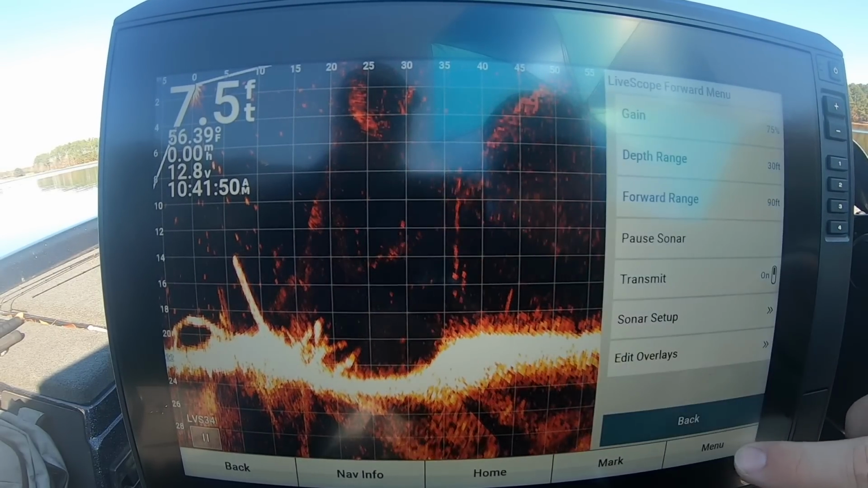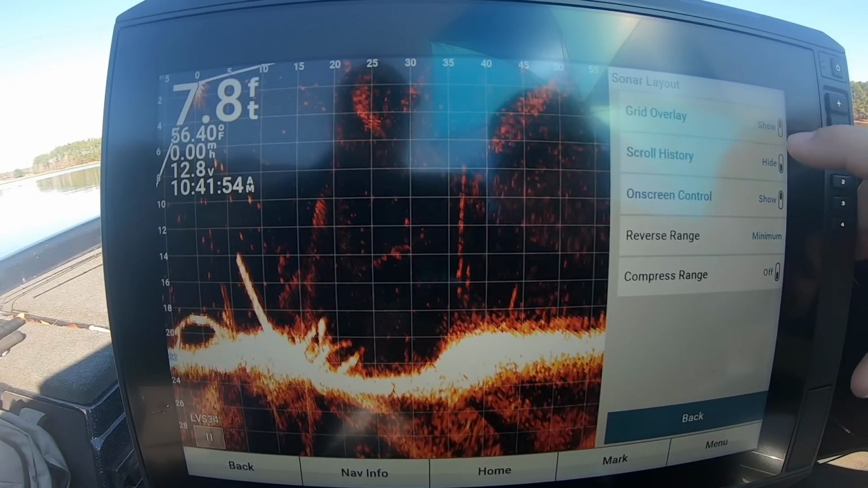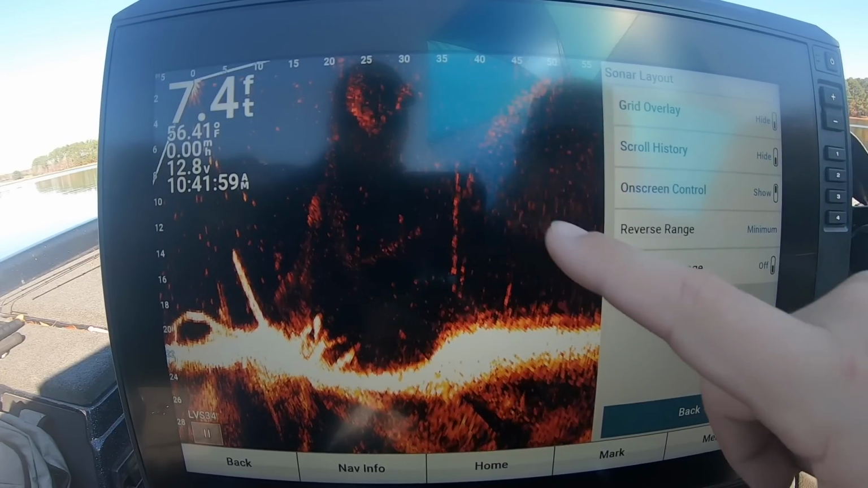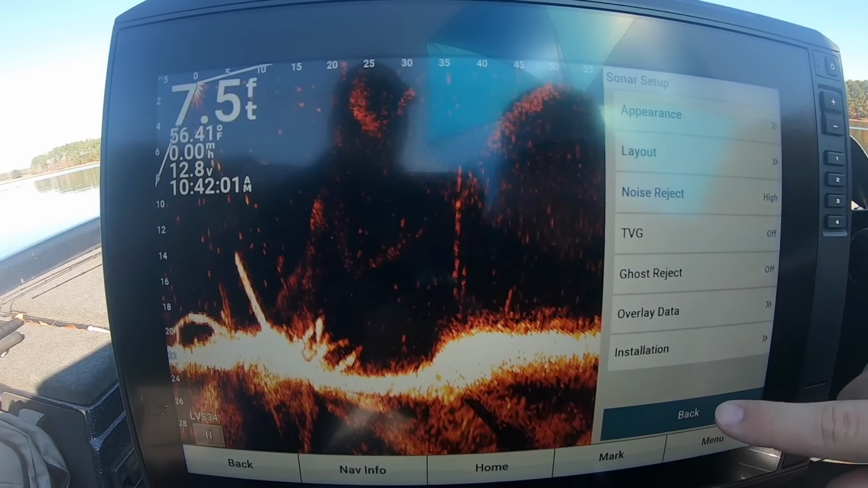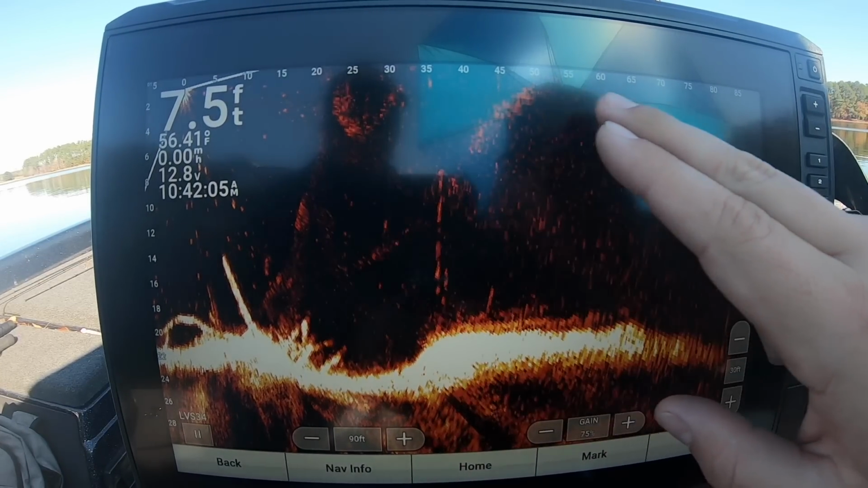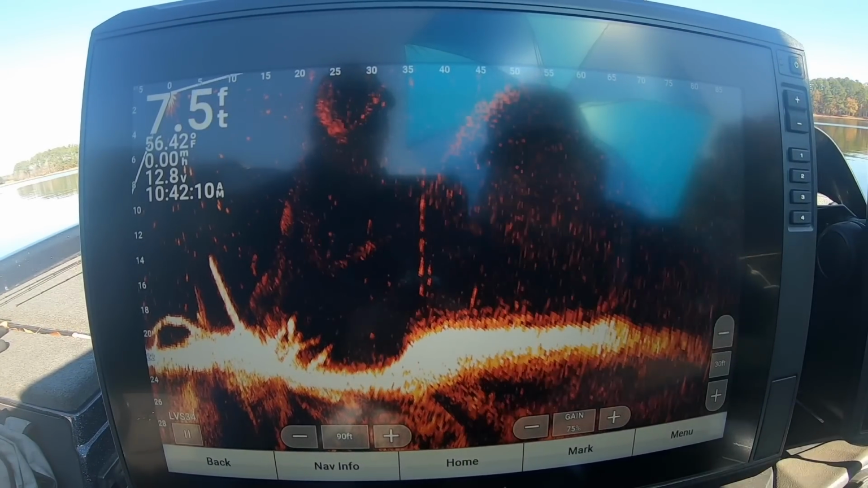So we're going to go here to menu. We're going to go to sonar setup, and then head here to layout. And right here at the top, grid overlay. You've got it on show right now. We want to hide that. And now that takes it away. So now we're back to a clean screen. You still have your range line markers up here and your depth markers. You just don't have the boxes on here, so it's a little bit cleaner screen now.